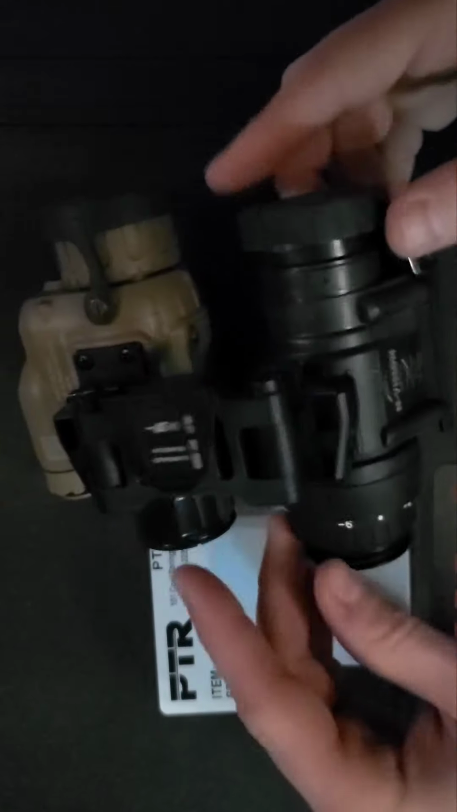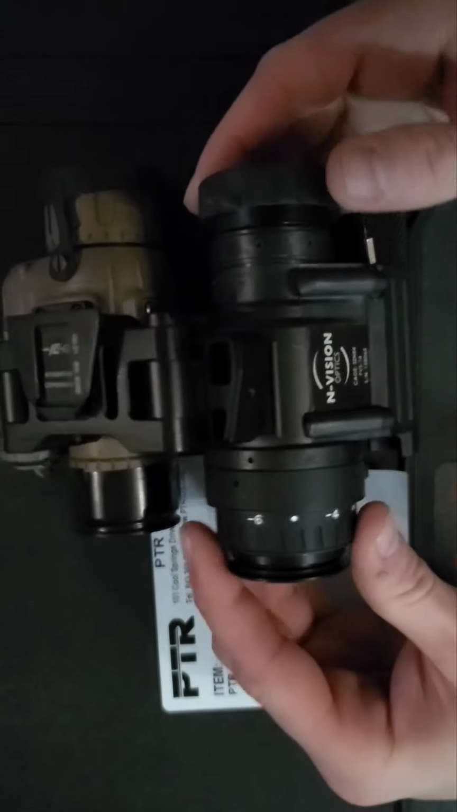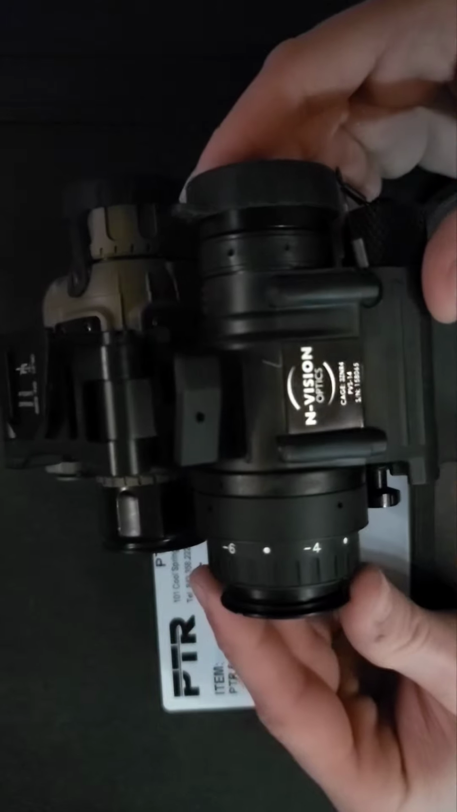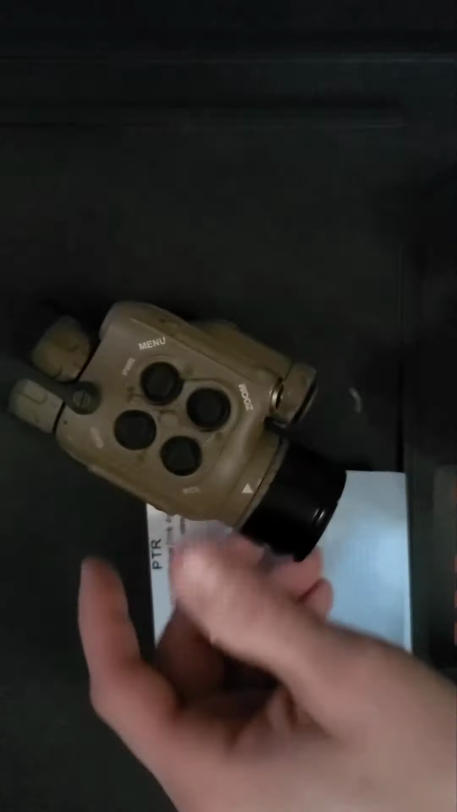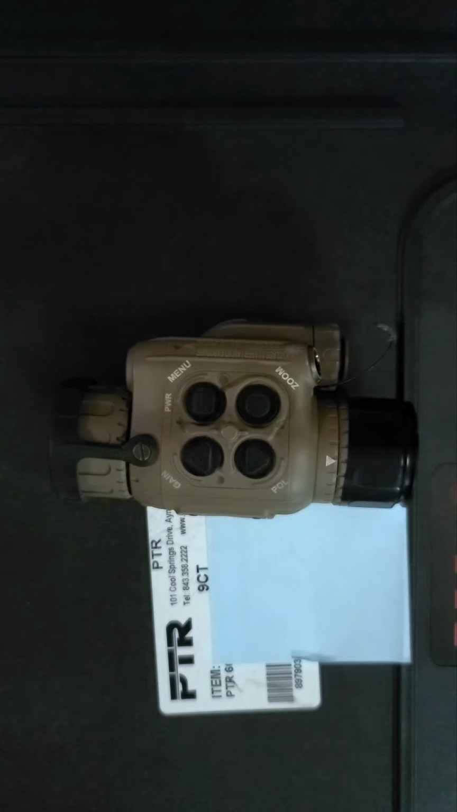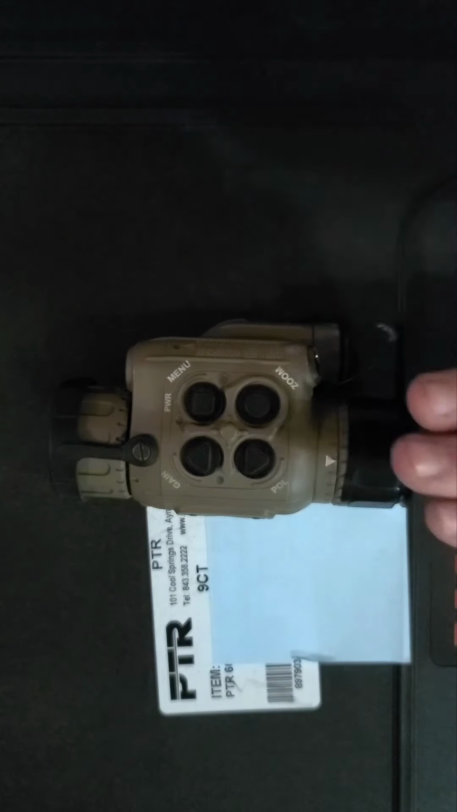Right here is a Gen 3 white phosphor PBS 14 with an L3 tube, put together by Envision Optics. So, what is the allure of a unit like this? This is one of the only units that can truly say it is a handheld, it is a helmet-mounted unit, and it's a dedicated weapon sight.